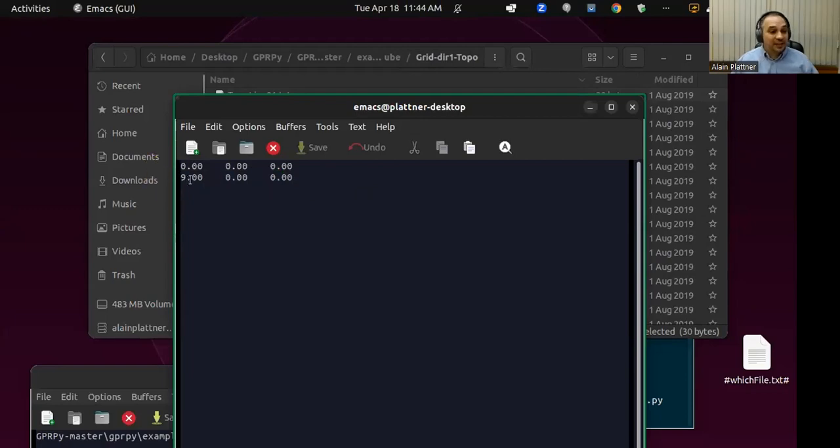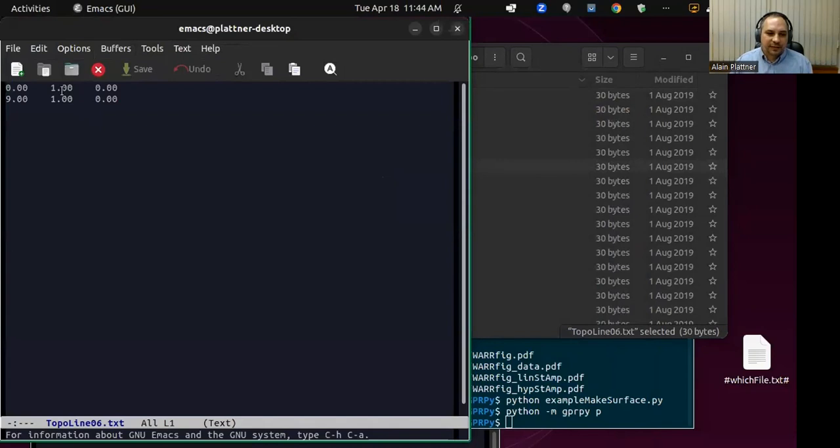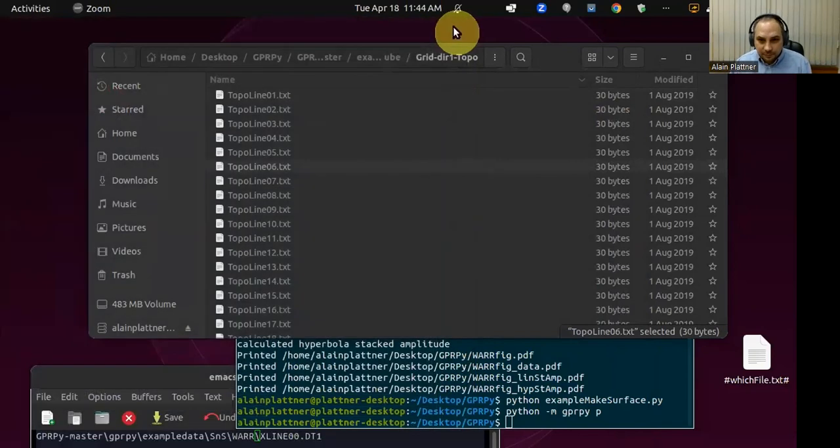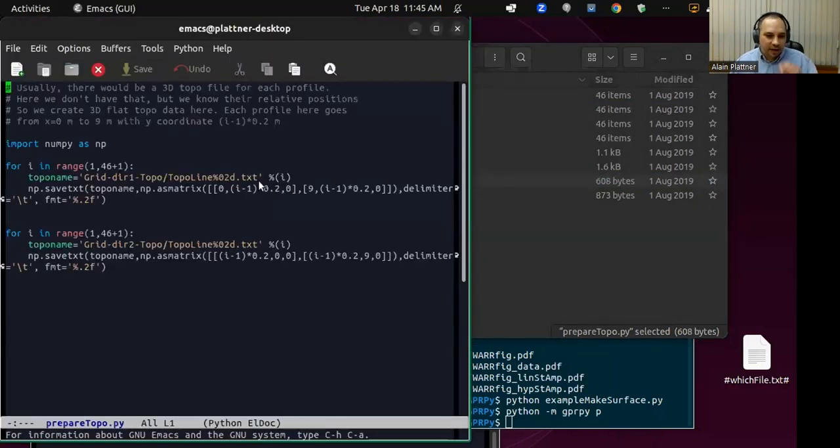Okay, this one, as you see, is actually parallel to the y axis because we end at x equals 9 meters. So I just wrote these in there. This one is at 1 meter parallel, and so on. You can also do them automatically, the prepare topo file would do that automatically. So it just created a couple of for loops. And what it does is it just creates these topo lines and puts in the first coordinate in X, Y, Z, and then the last coordinate in X, Y, Z.